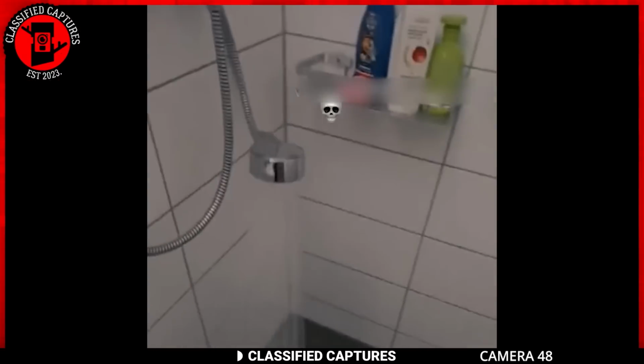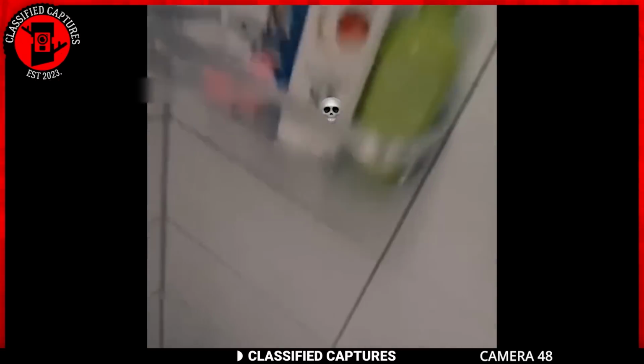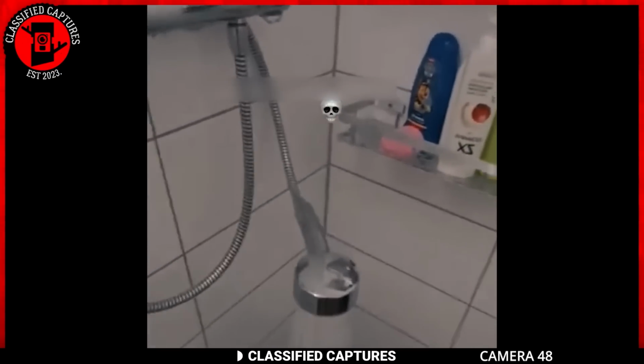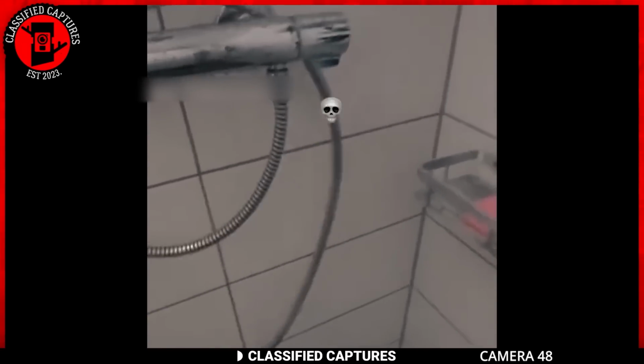Imagine this. You walk into your bathroom to take a shower, only to find this eerie scene. The shower head is floating in the air, water streaming out, moving like some sort of snake while the cord dangles and slithers in the air. The person who took this footage was understandably spooked at first.